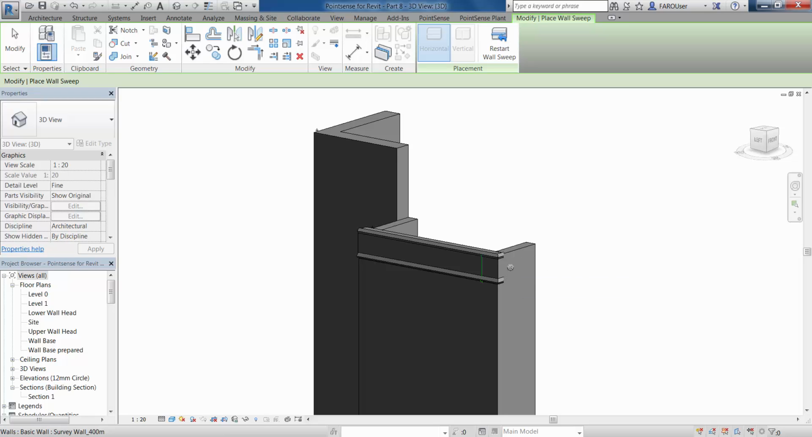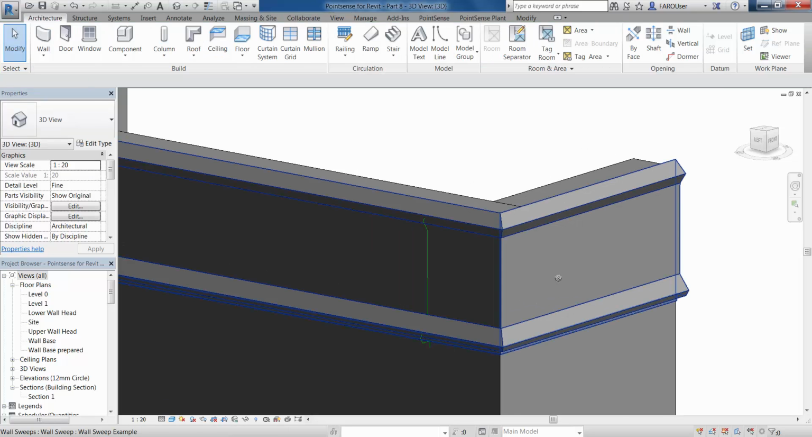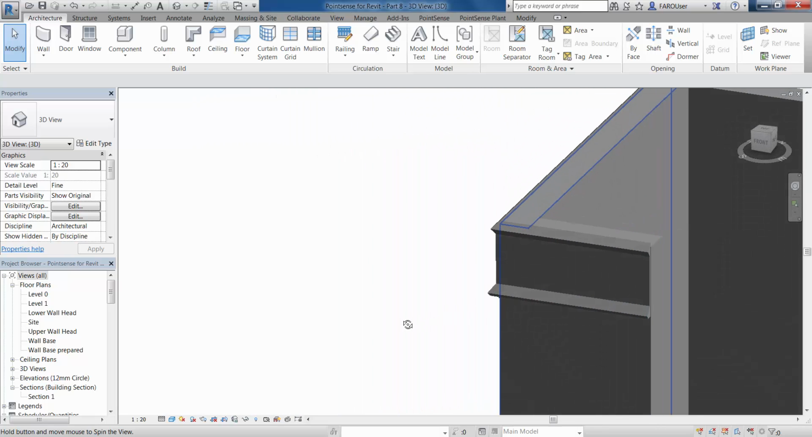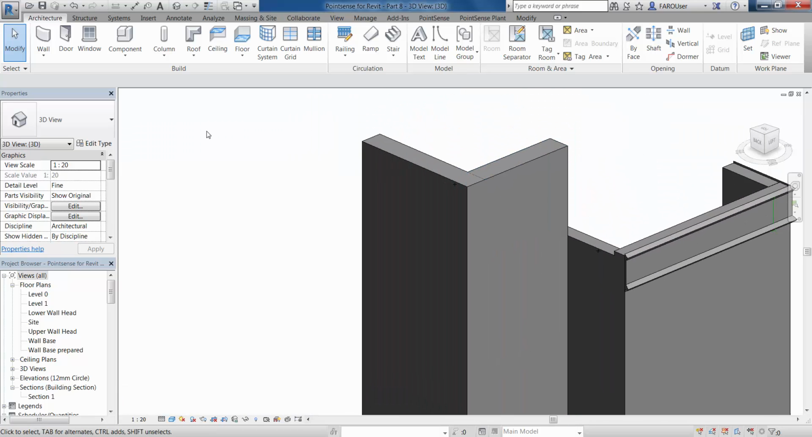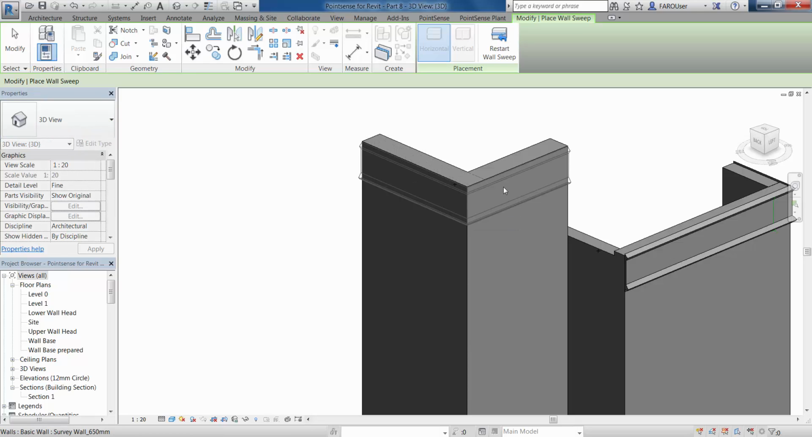So this is a good way if you've got lots of repeating details throughout your project, such as cornices, skirtings, etc., particularly for historic buildings. We can save these out as profiles and reuse these profiles on multiple walls. So now I can drop this same profile onto this wall here if I want to, and likewise on the front here.